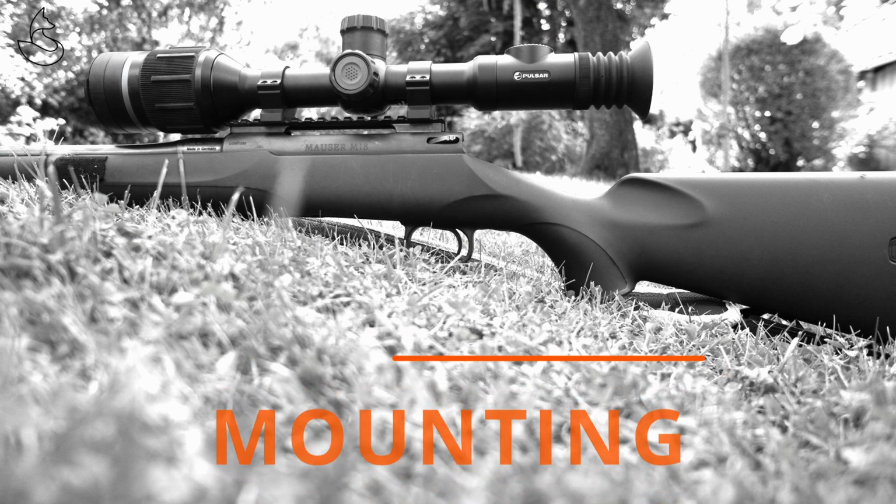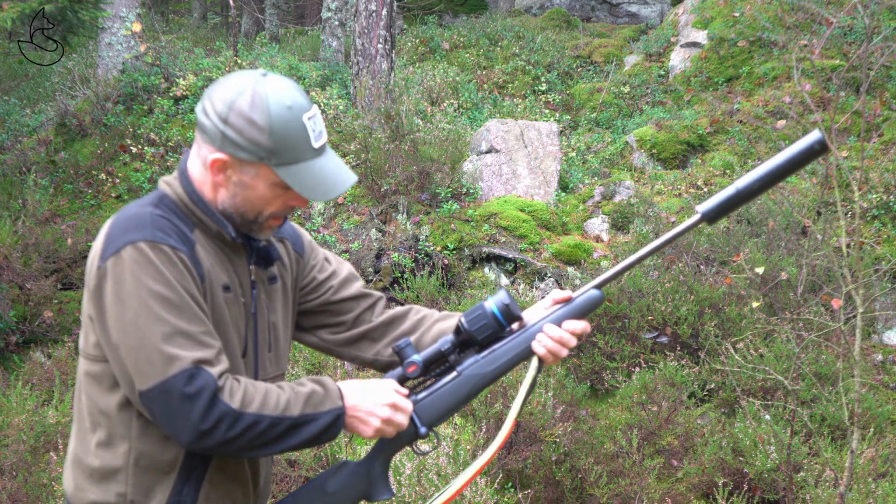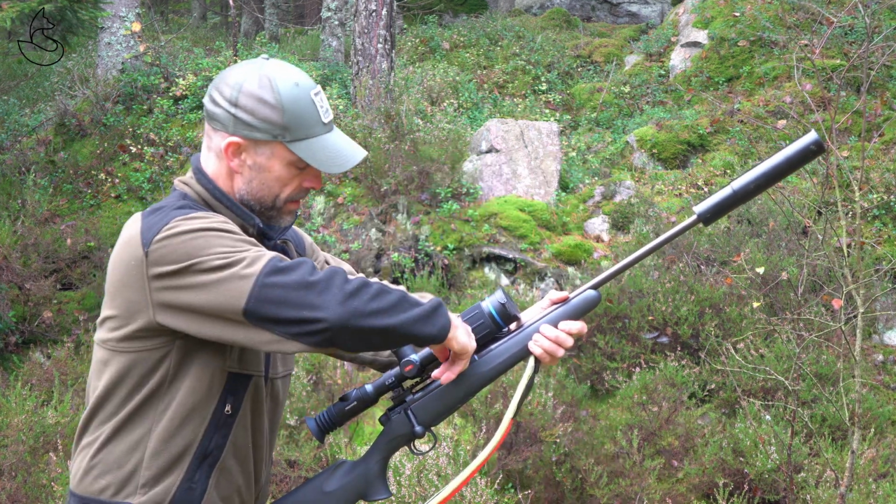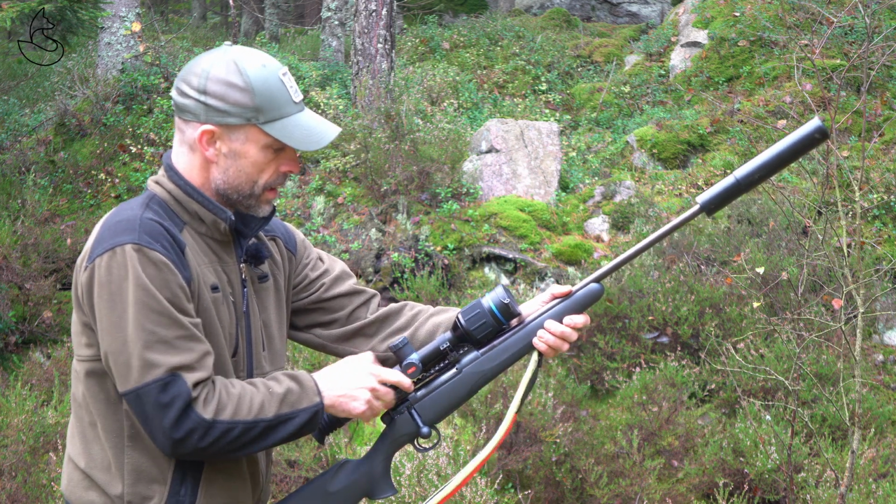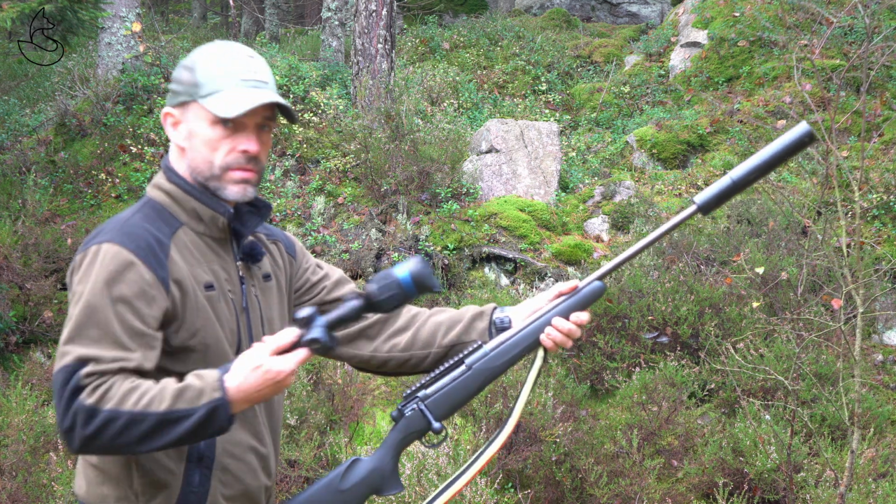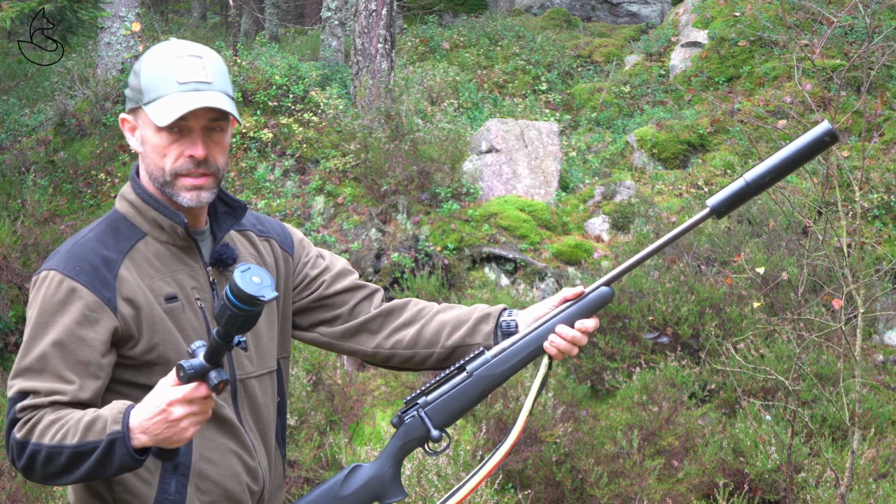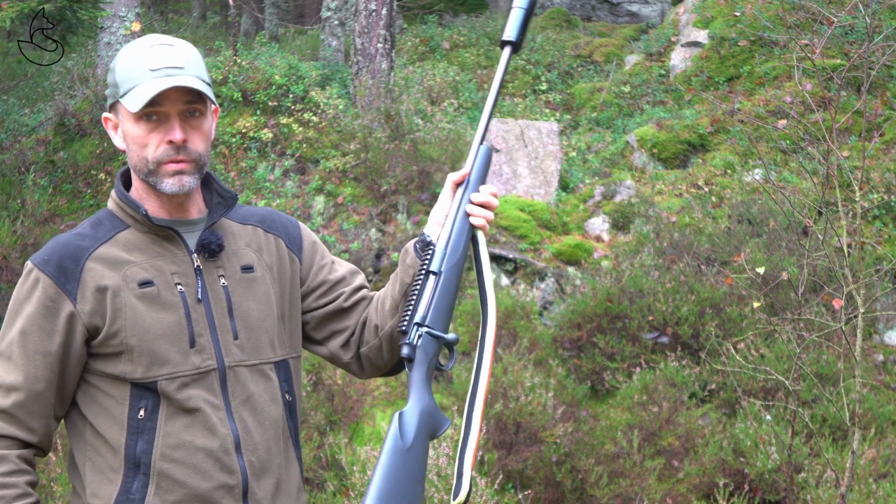So the mounting of this device, I use the loophole rings, which is a relatively inexpensive and easy quick mount that makes it very easy to detach the device. I think that's very practical. With this rifle, I also use this for driven hunts.